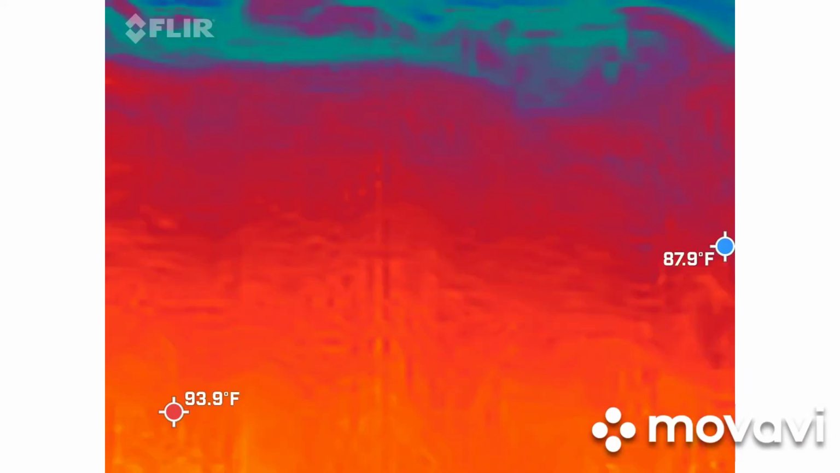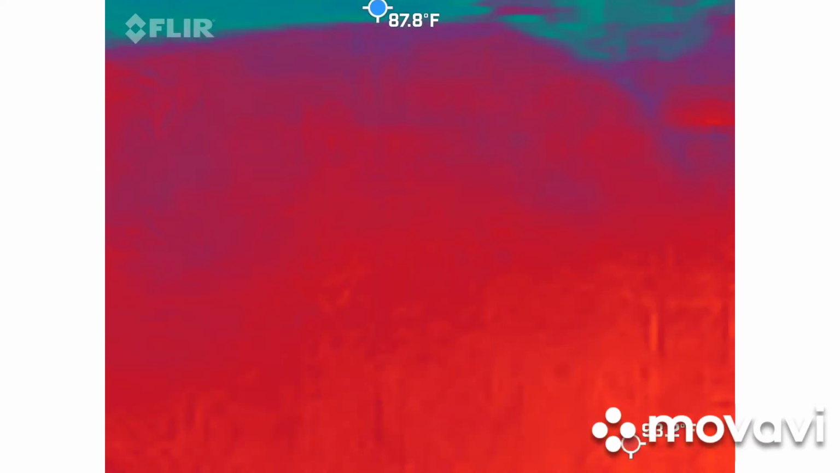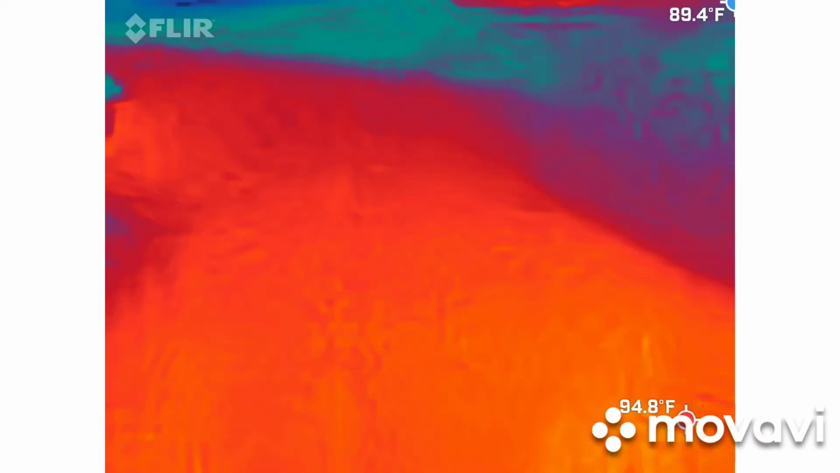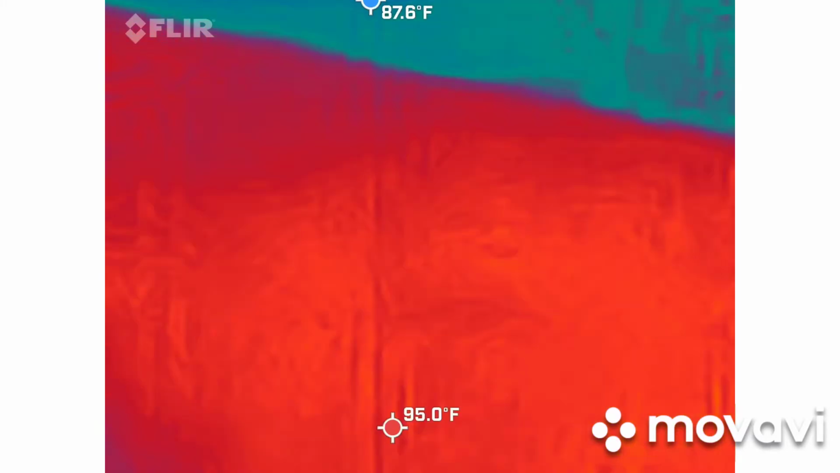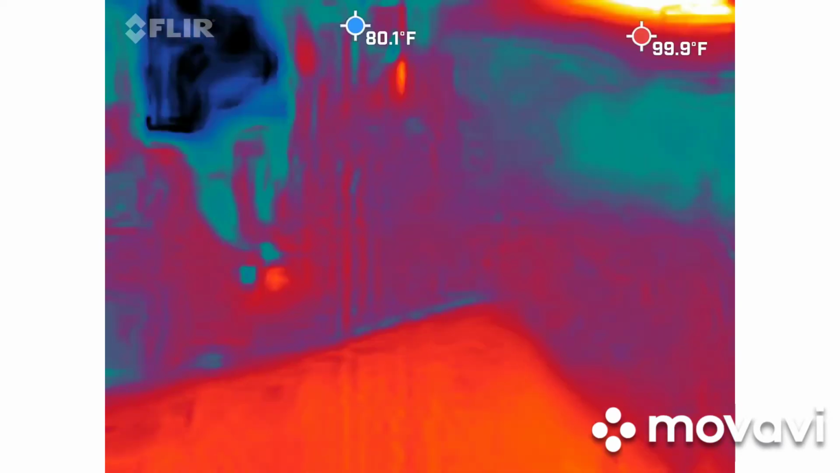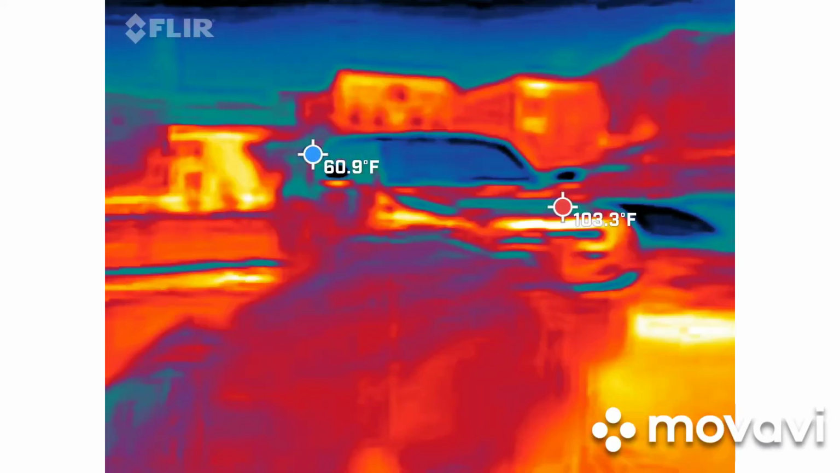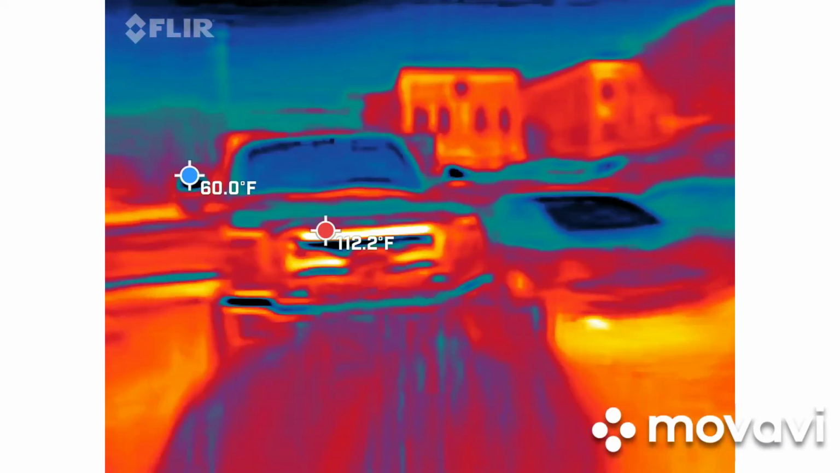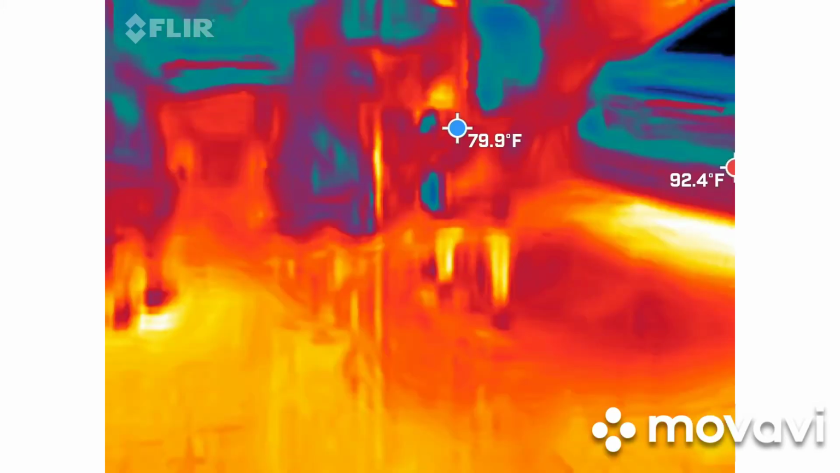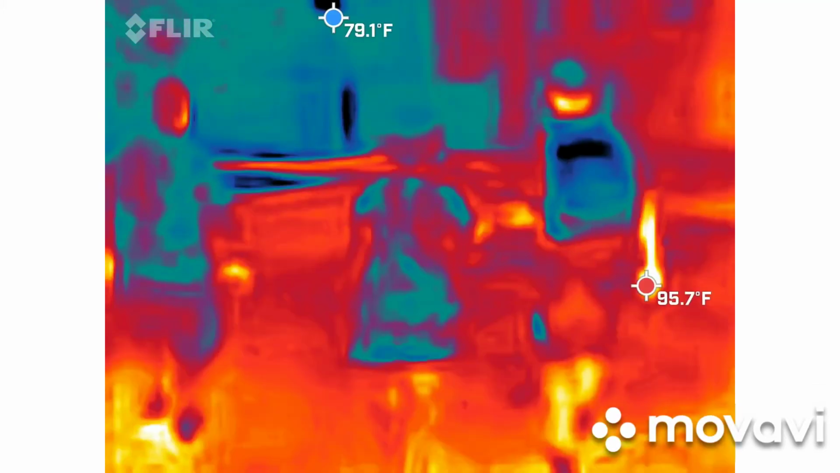Well, nice truck. We'll have to look up full-size one-ton truck parking accessible in Charleston. Let's get it. There's a nice F350. Single rear wheel.